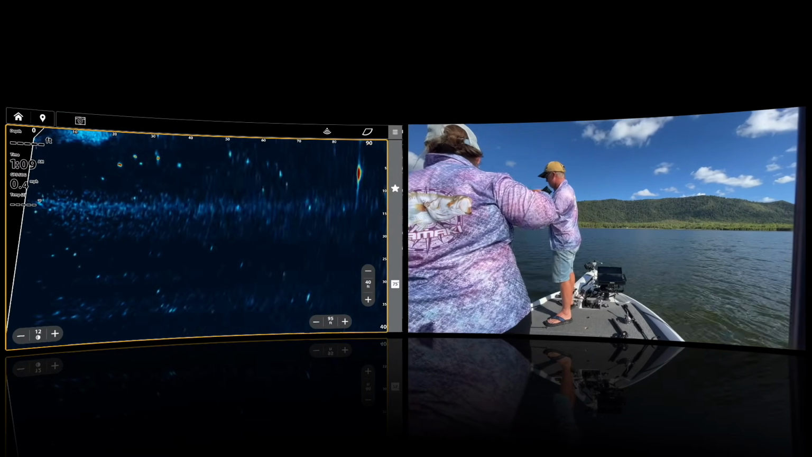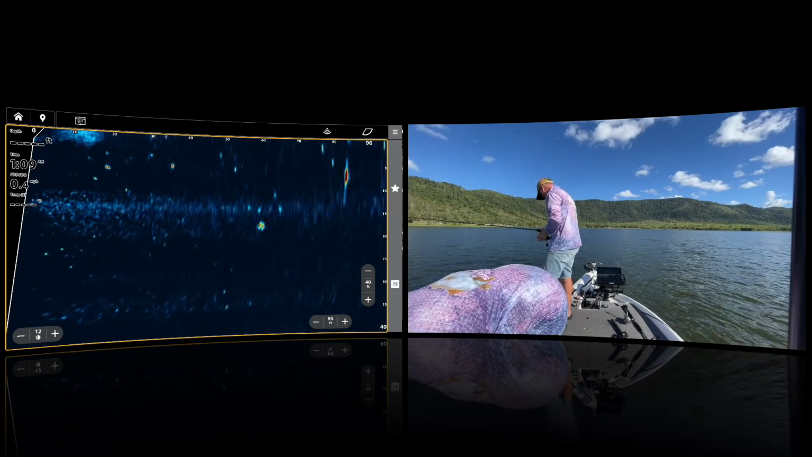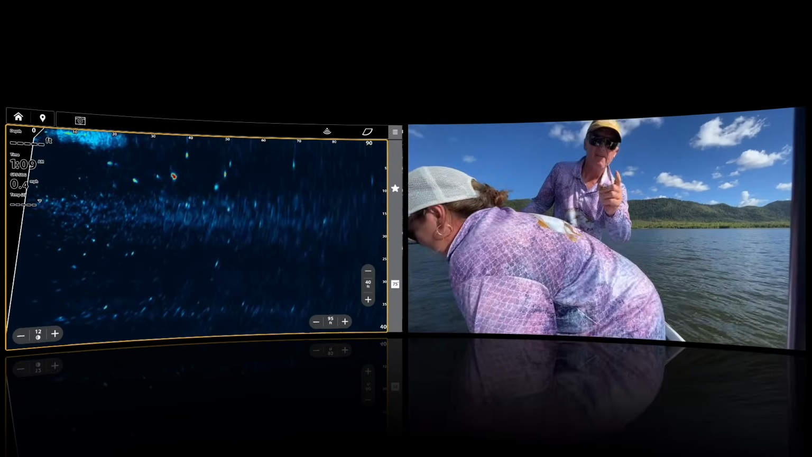Nearly done. Now that's a meter yet. Yeah. That's a better start than yesterday. 1 from 1.